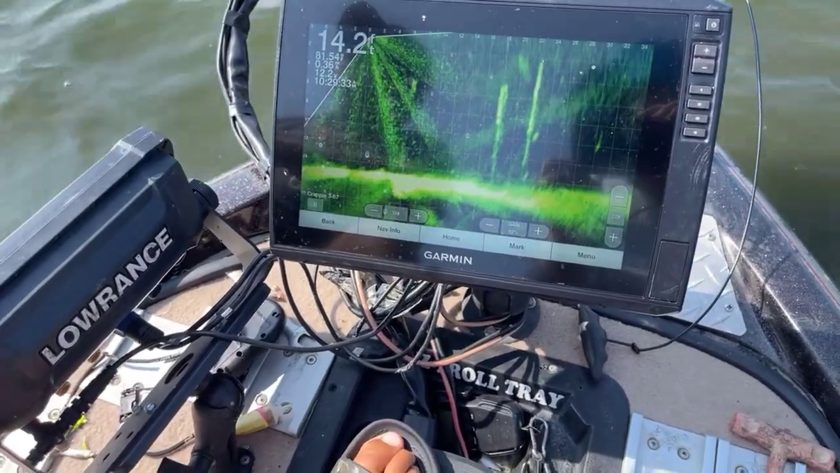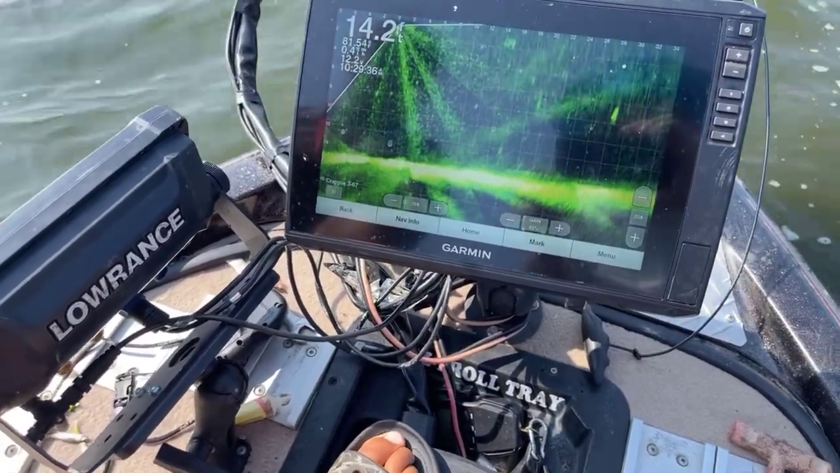I'm catching that fish right there unless he leaves on me. It's not a big one, but we've got to catch another.